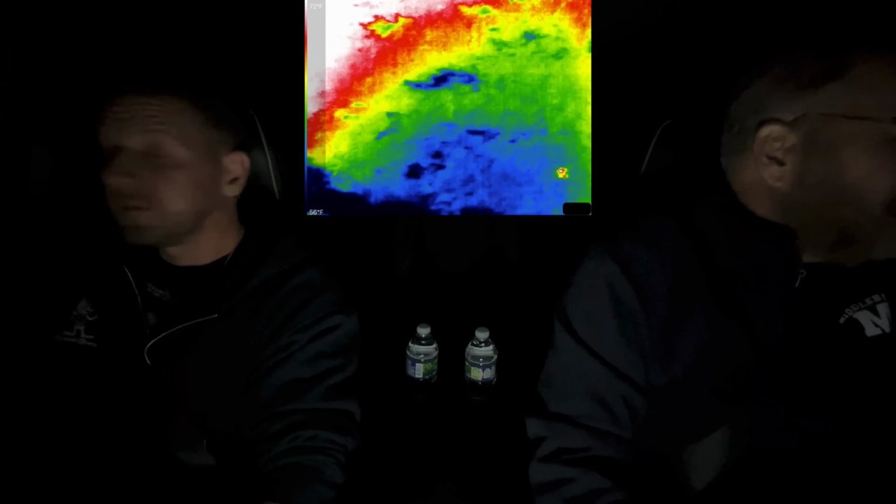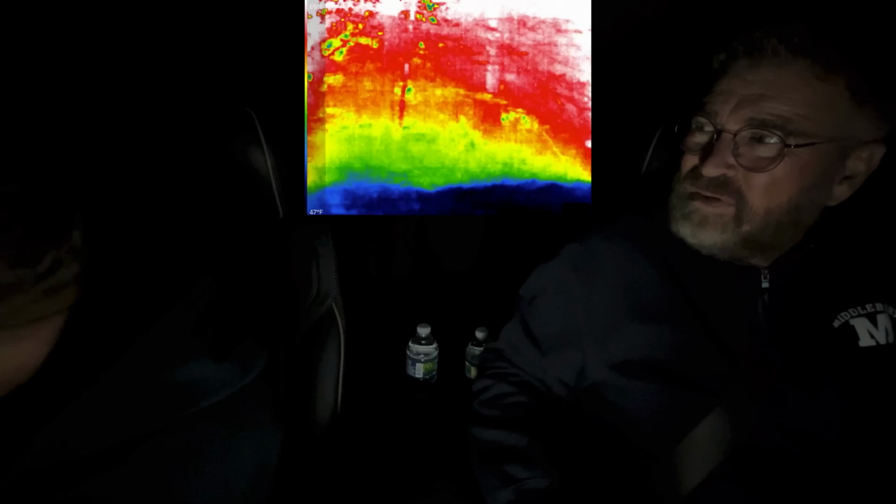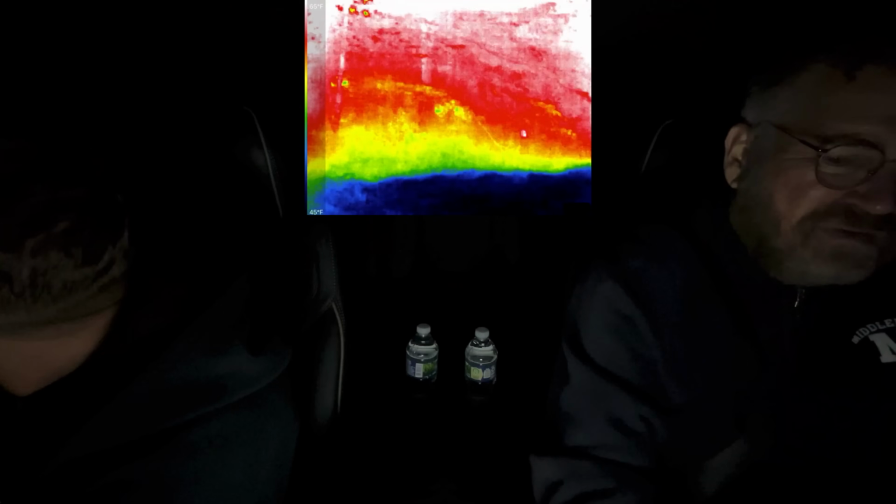All right, let's have a look on the left. We've got another open area. Did you see something? Yeah, something back there. Yeah? Mm-hmm. I'll reverse it.